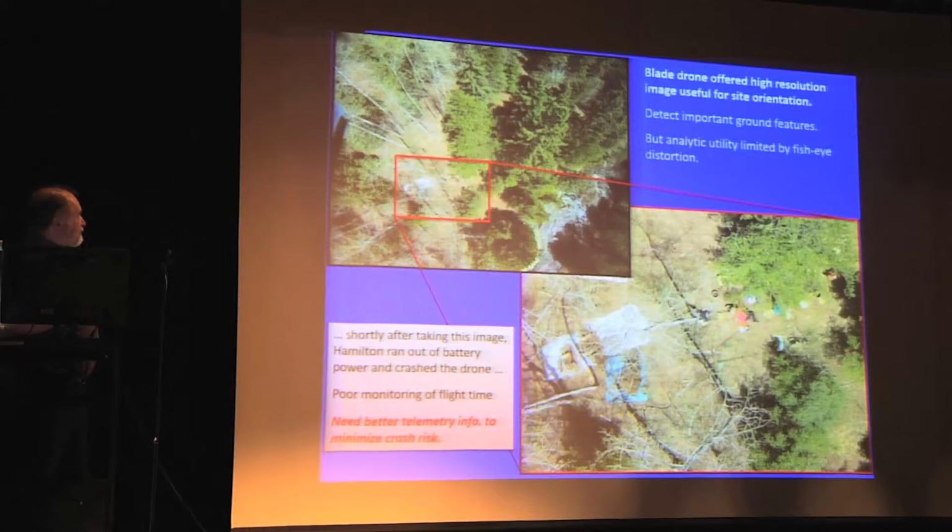So these are some of the images from the drone of that same area. And you can see the detail clip from that image. And there's pretty good quality resolution of the ground surfaces. We could see features from the air that we were walking across and thinking were important for understanding the site.